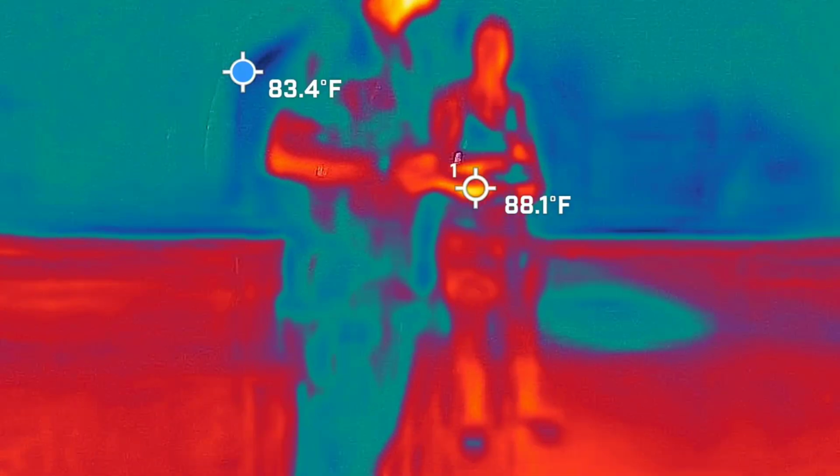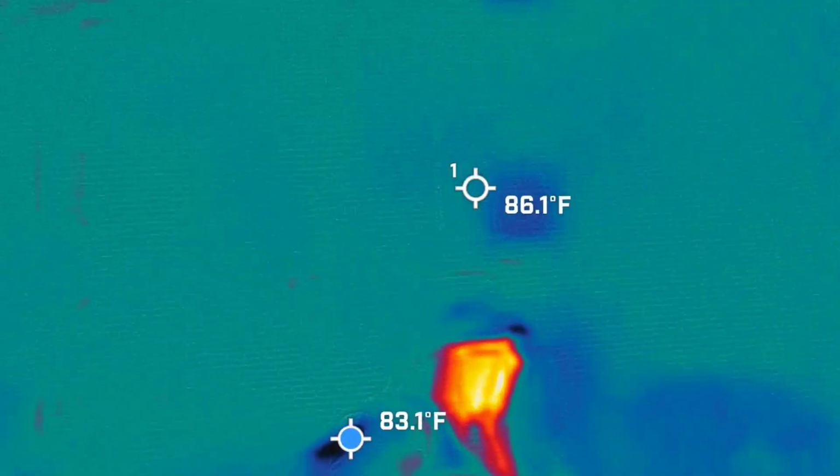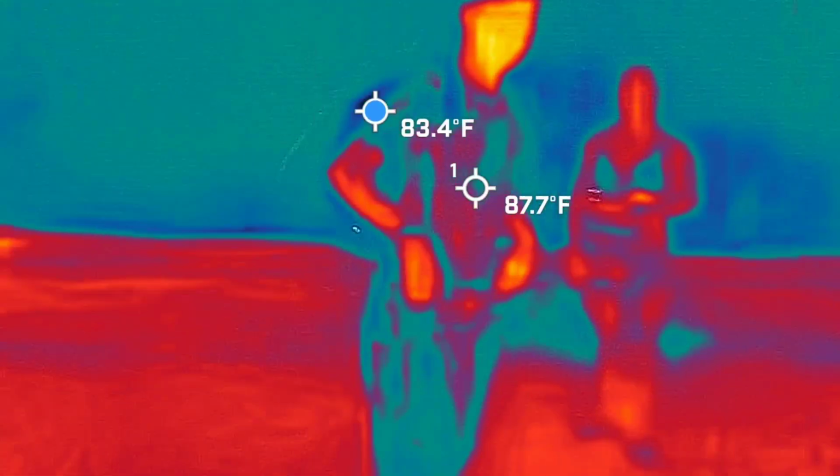The windows are always seemingly colder, so it does go to them, but nothing like crazy. Well, if you get a heat signature in a window, that would be wild. Well, it's not going to be in the window. The problem with the thermal imaging camera is it only reads surface temperatures. The glass is always going to be colder. It cannot see through it. Yeah, that makes sense.